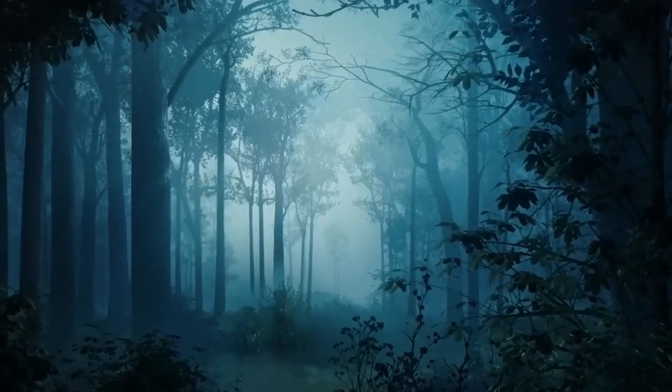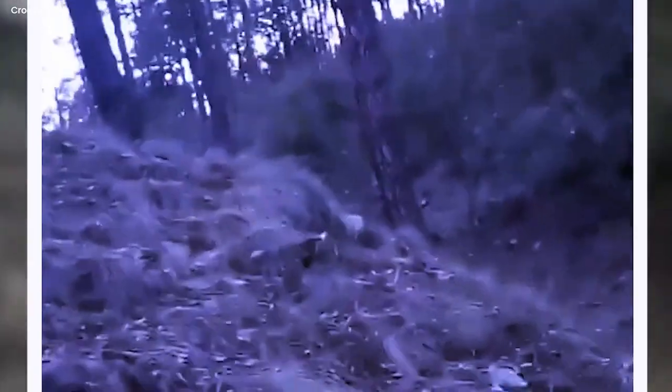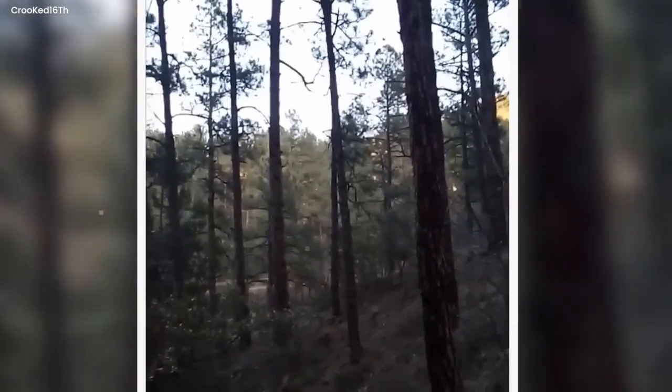Cryptic voices in forest. The camera captured an eerie and mysterious scene in a dark forest, revealing terrifying and enigmatic voices emanating from its depths. The source of these sounds remained unknown, but they filled the air with an unsettling sense of dread. As the video continued, the voices grew louder and more unsettling, coming in sporadic bursts.